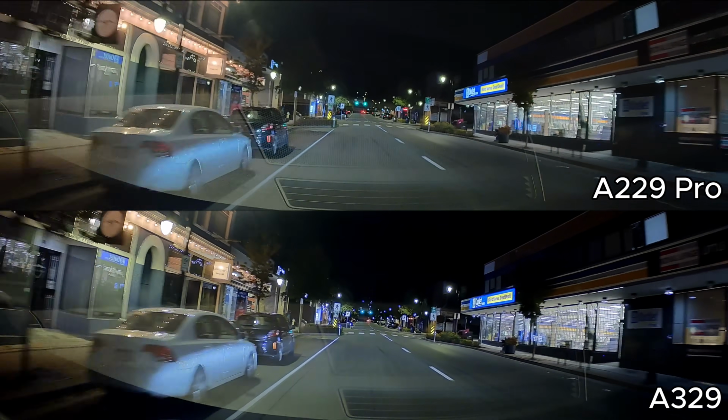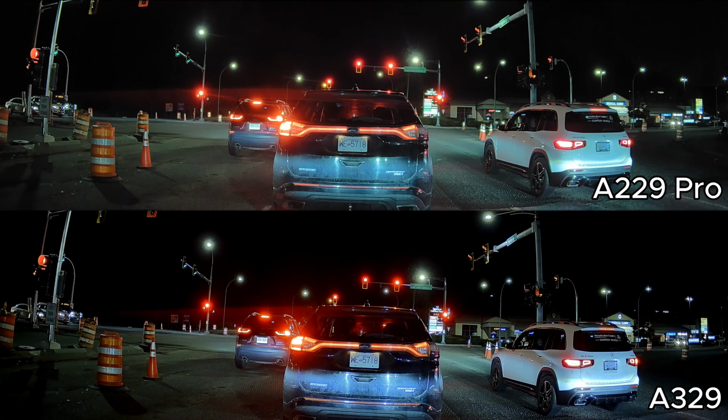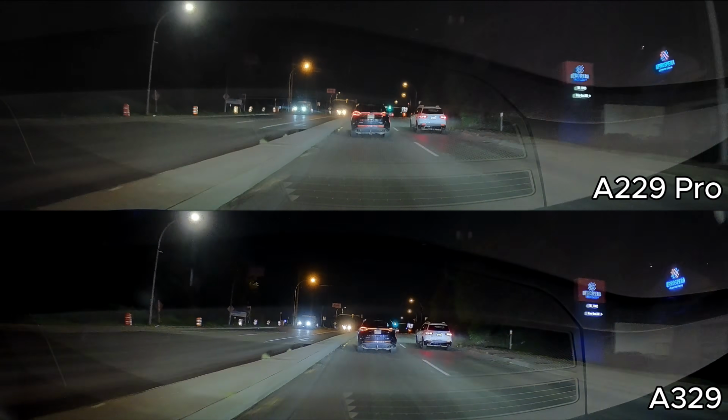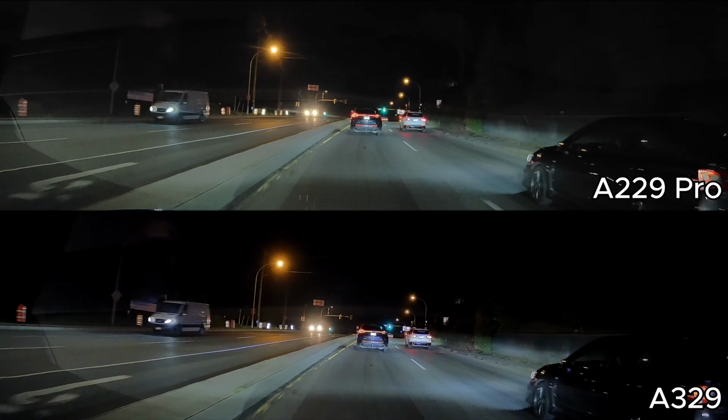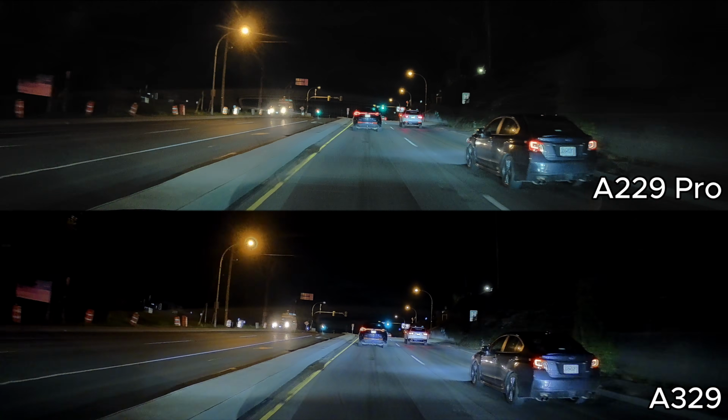We're now coming up to a set of lights, and the A329 picks up both license plates on both vehicles there, as compared to the A229 Pro, which has a little bit of a challenge. Now we're going about 60 to 70 kilometers an hour, and on the right-hand side, the A329 wins again, picking up the Subaru that's actually driving by us on the right-hand side.